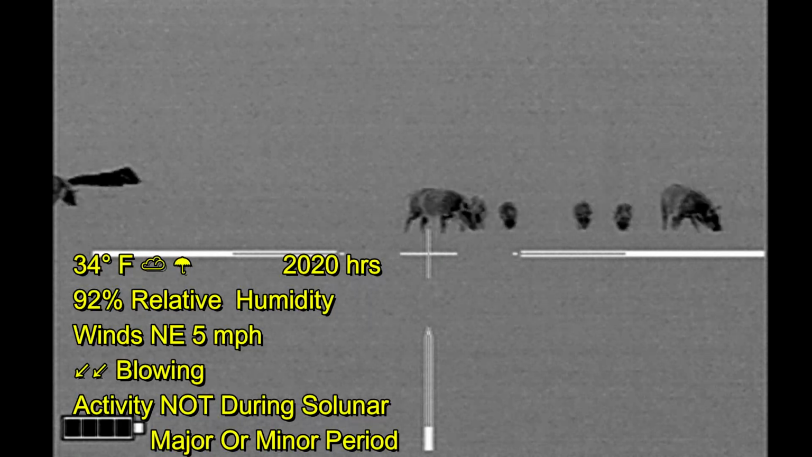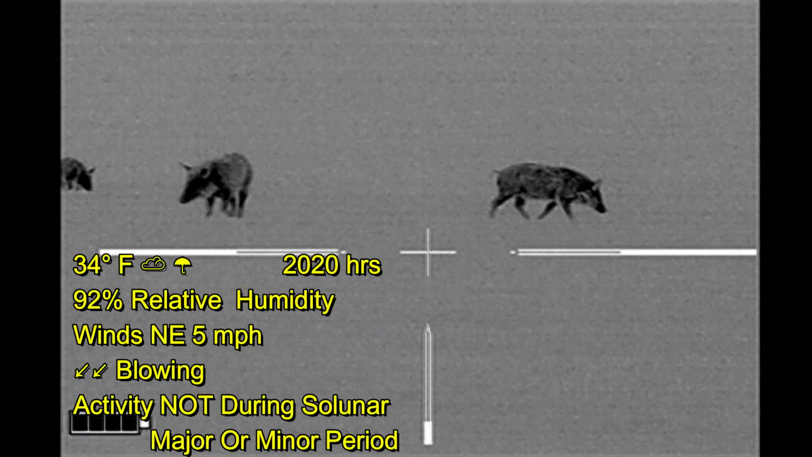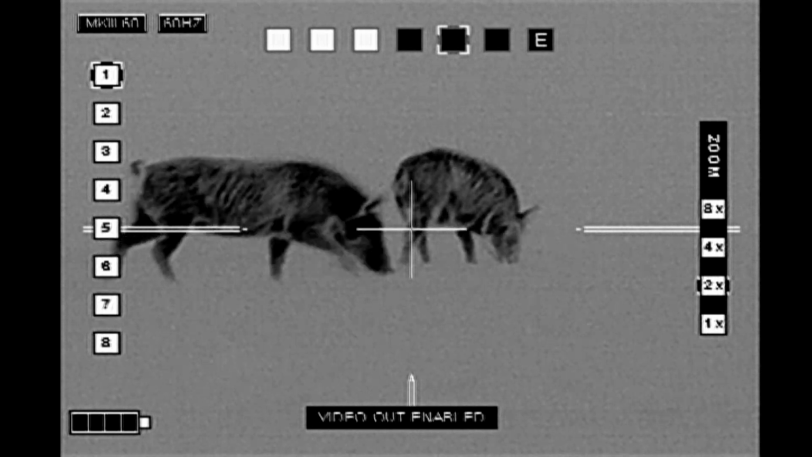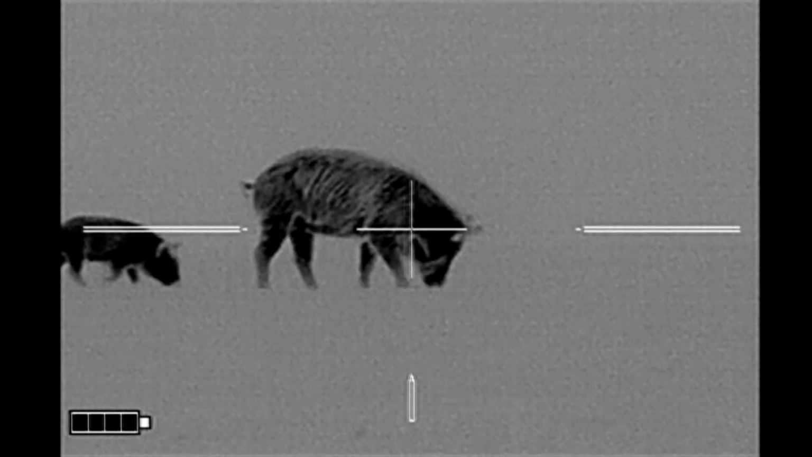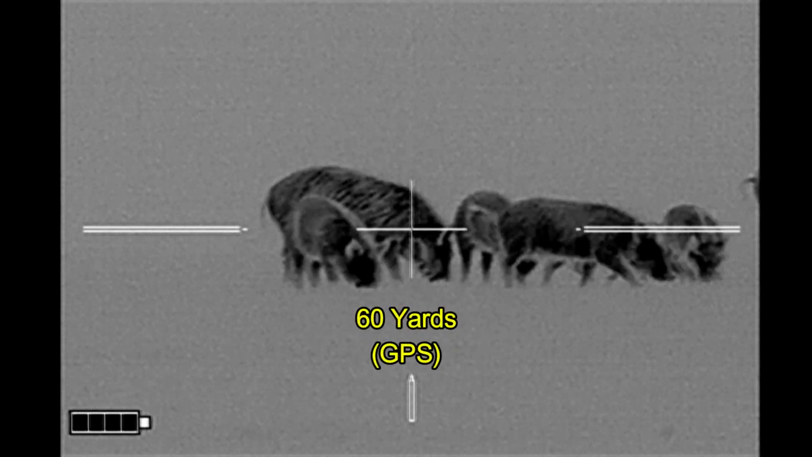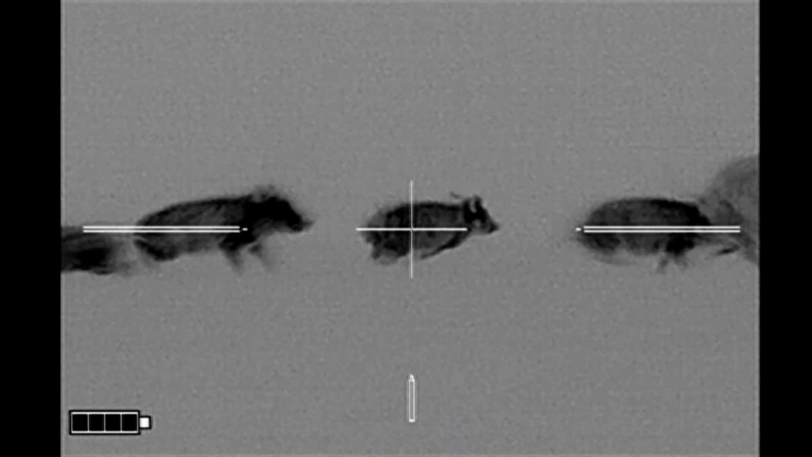Here the wind is in my favor, and I just wait the hogs out as they slowly move towards me. Got two large hogs. I can't see any genitalia, but the larger one looks like a boar. So that's going to be my secondary target, and my primary target is going to be the one in the back that I think may be a sow. Alright, here we go. It goes down.